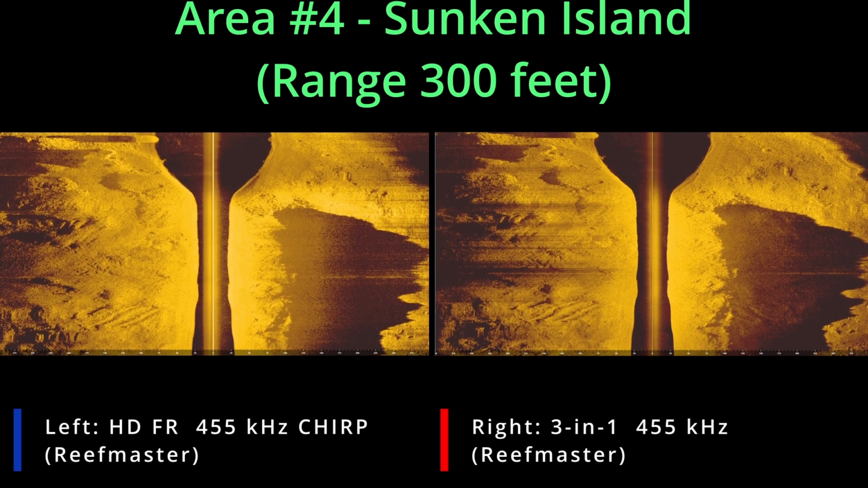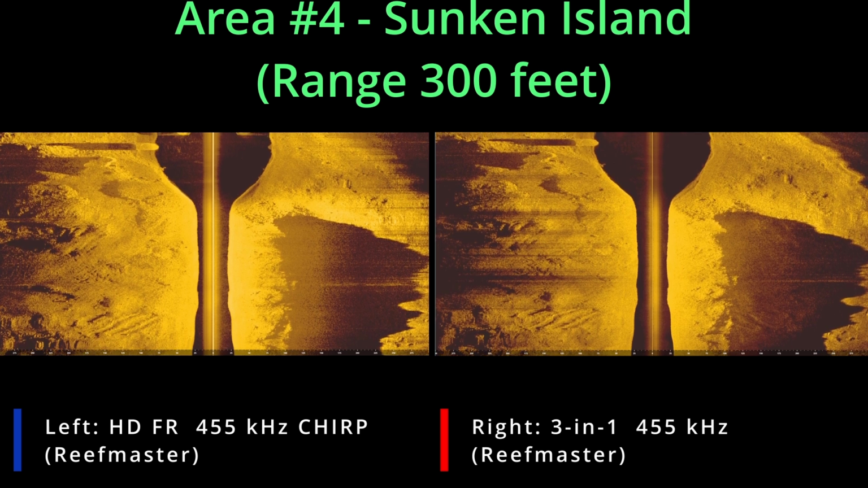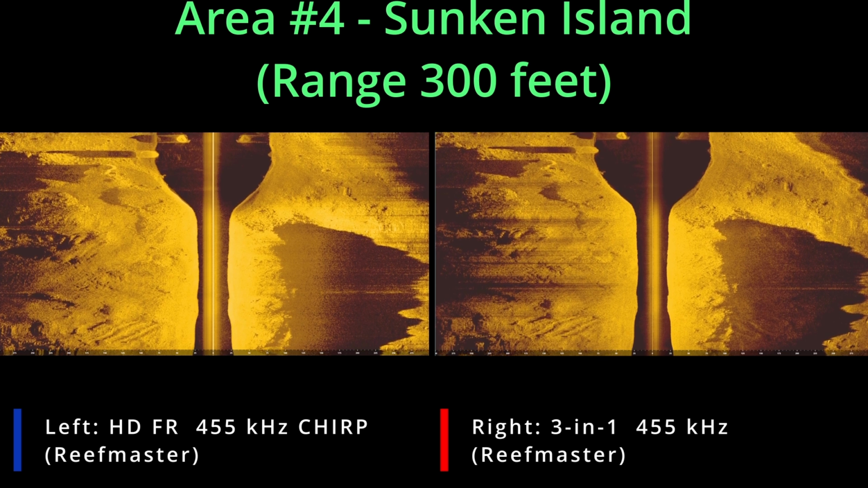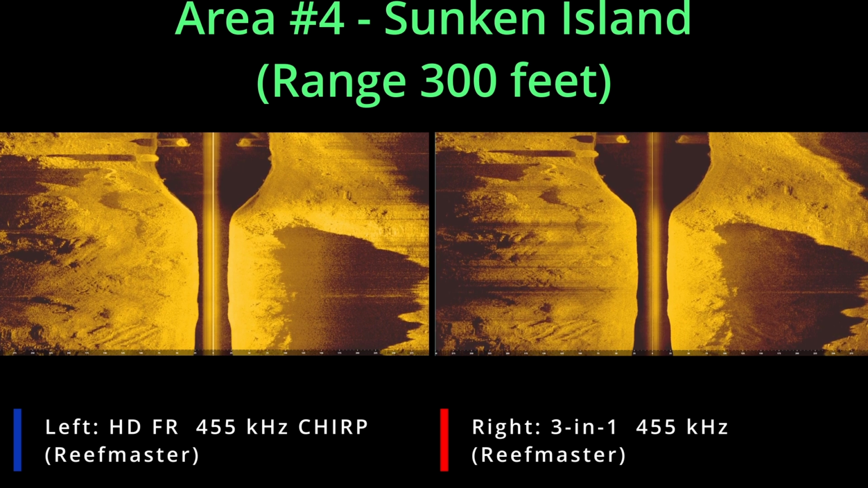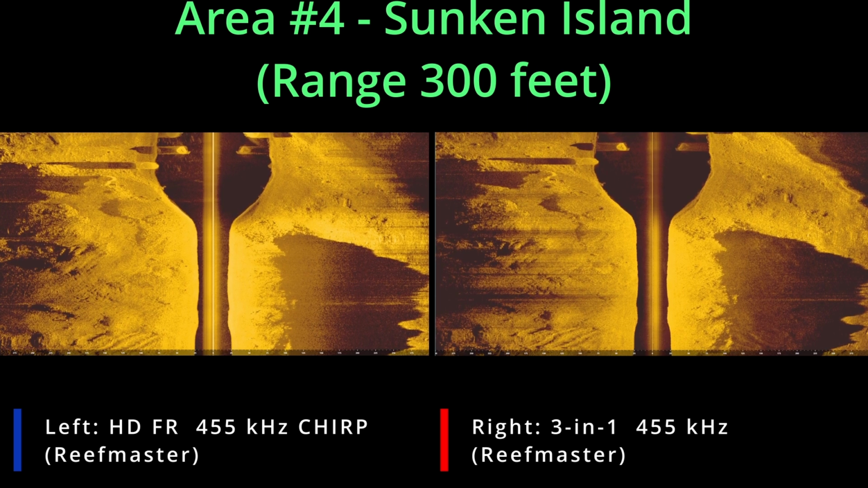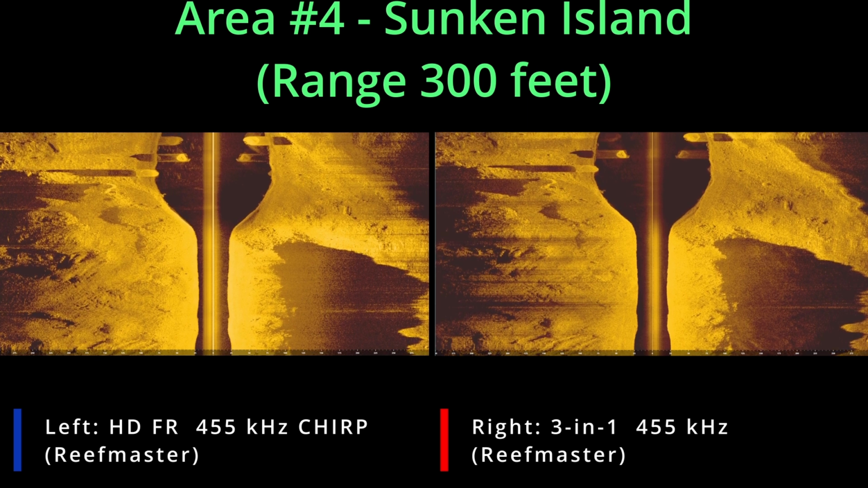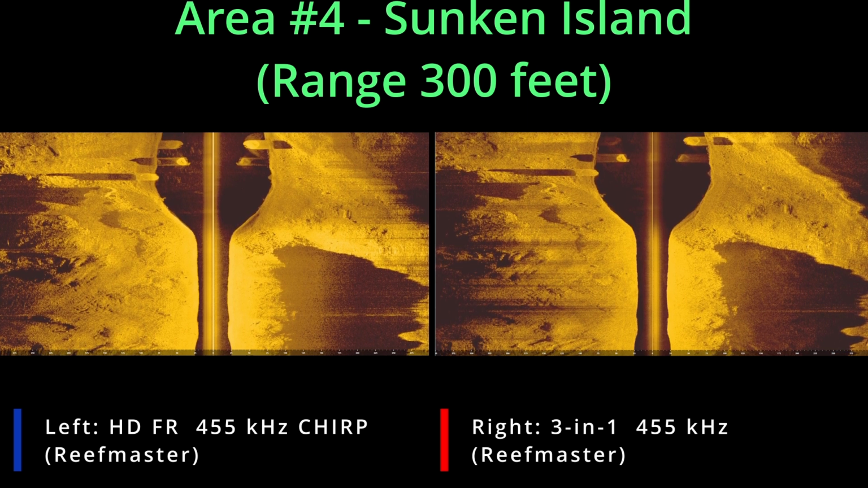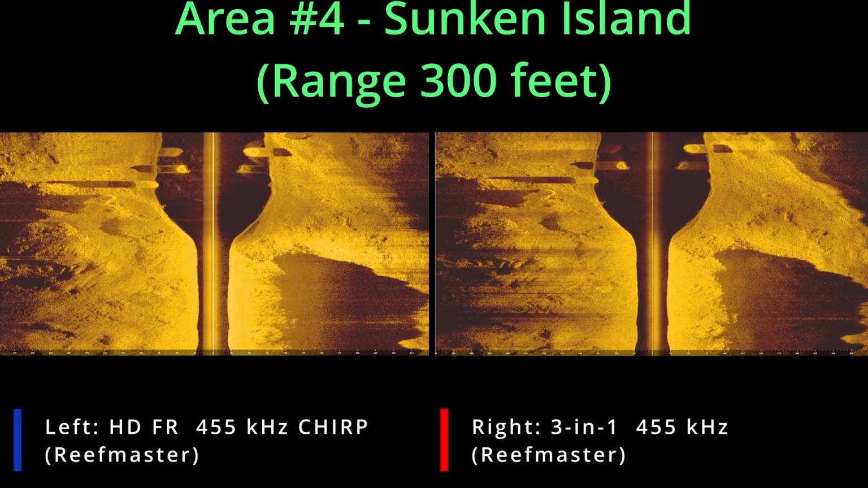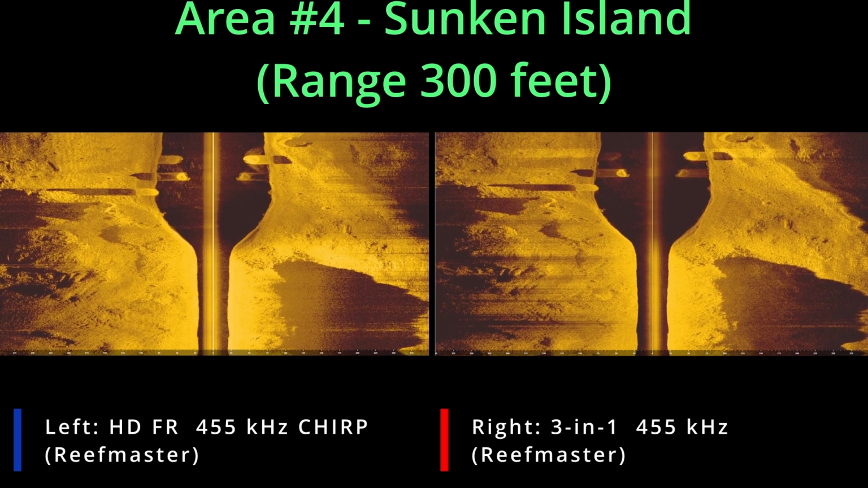Okay, so we're coming back up on those towers again, and you can see it's just a slightly different perspective. We'll have a screenshot coming up pretty soon, so you can get a crisper image. If you want to, stop the video, look at the two images and compare them side by side. It has the scales, the depths, the water temperature, everything you're looking for to do a good comparison.